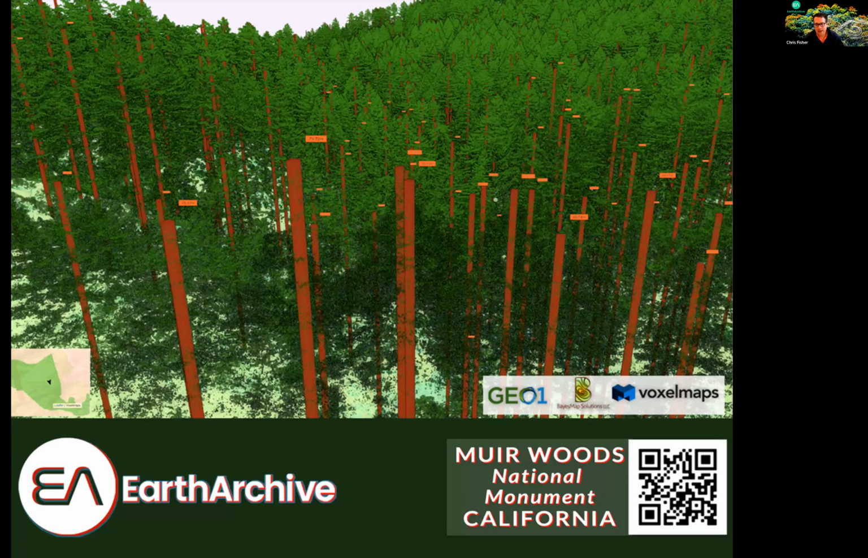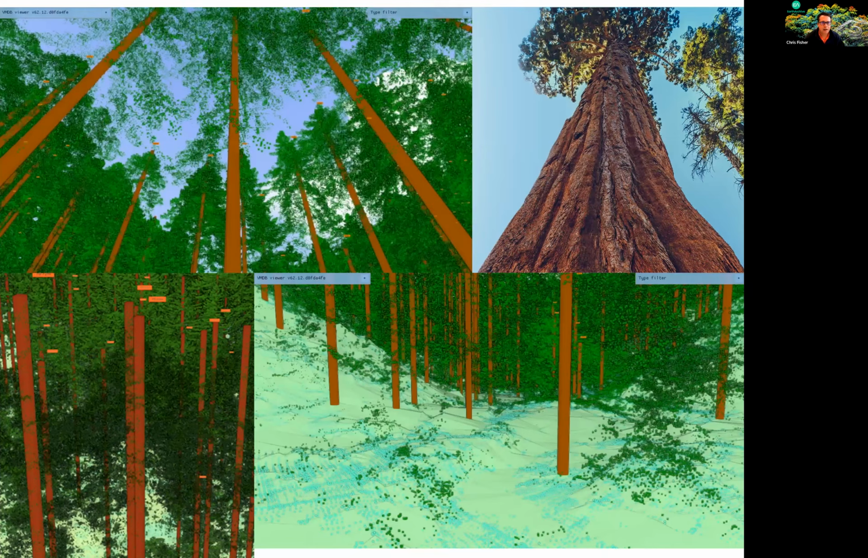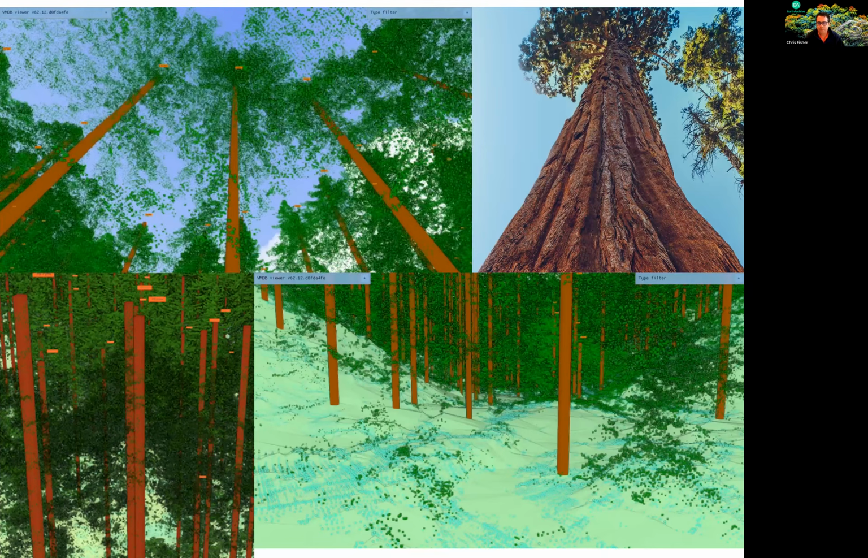And here are some data from that Muir Woods scan. If you scan this QR code down here in the corner, you'll be able to go and see a poster that is kind of about Muir Woods. And here are some animations from that first scan.